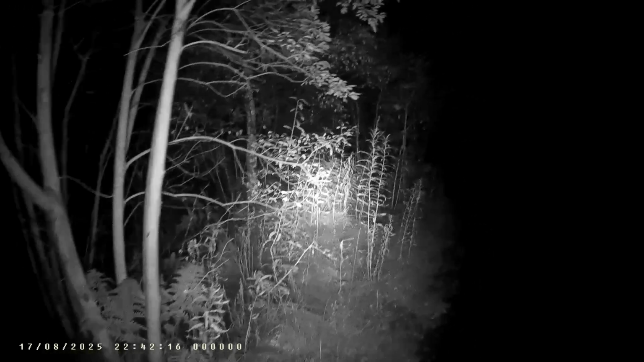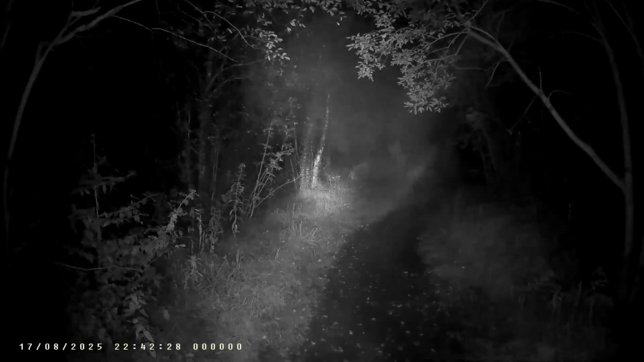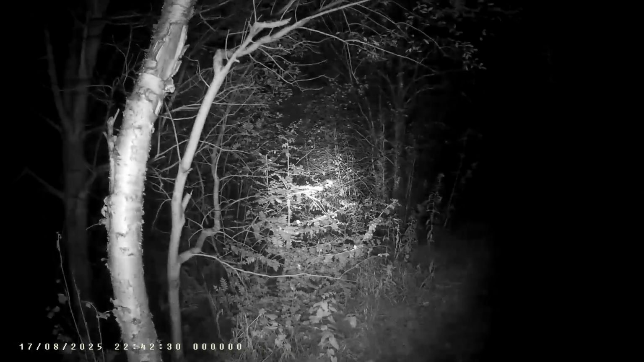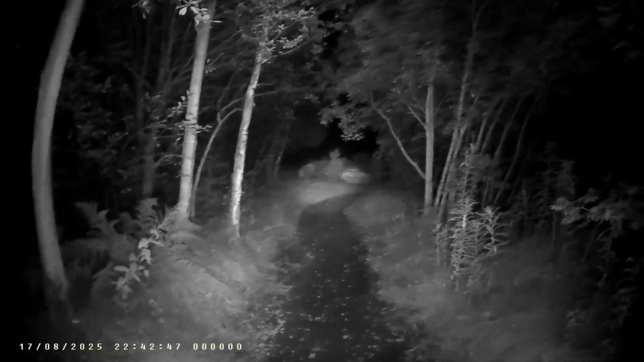I'm not comfortable. I'm hearing what sounds like footsteps behind me. Feeling a wee bit uneasy now, just after talking about not being scared at night time, and it's actually quite peaceful and stuff.